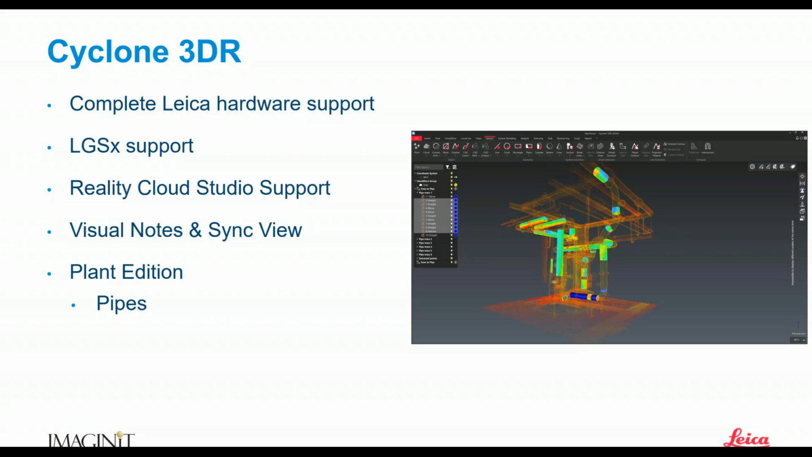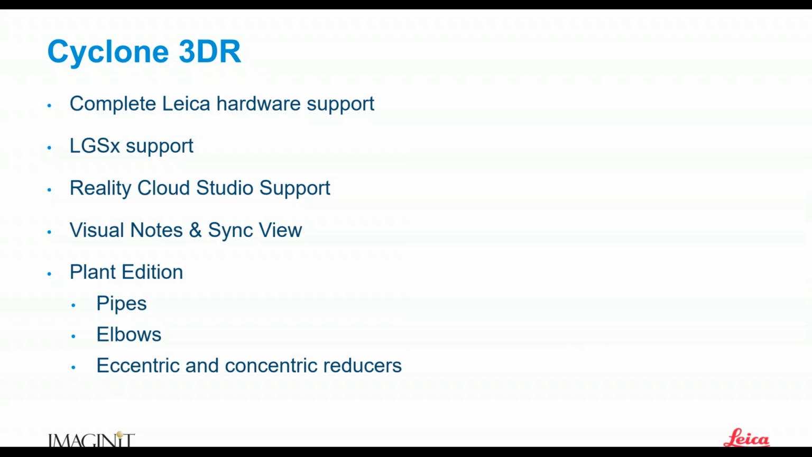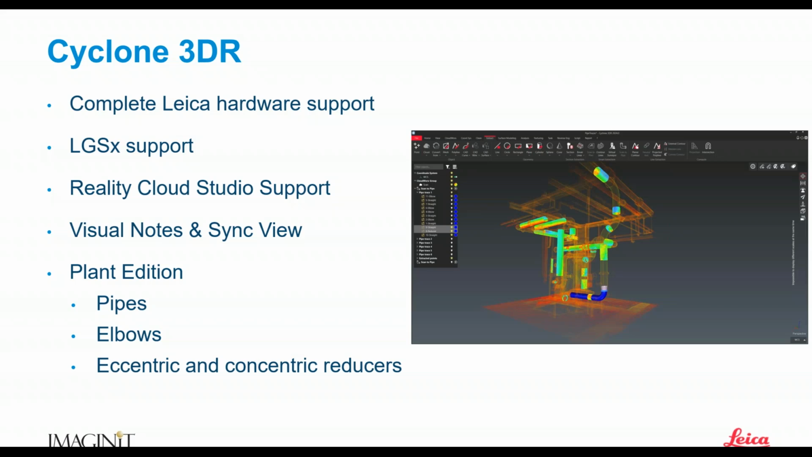right? As you can see here, I've got a pipe being created down at the bottom. I can create the elbow at the bottom there in purple, and we can create the eccentric and concentric reducers, and that's what's in purple now. And then when it's all said and done, you can model all of those pipes here in 3DR very, very quickly, okay? All of those can be exported out in different formats, whether it be an IFC file or a couple of other formats.